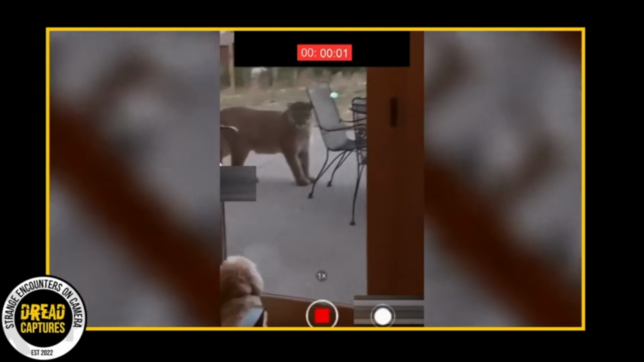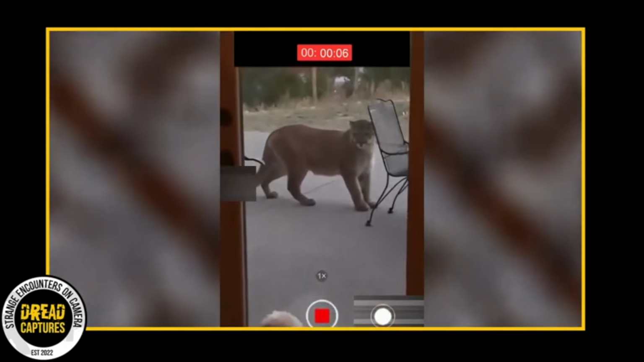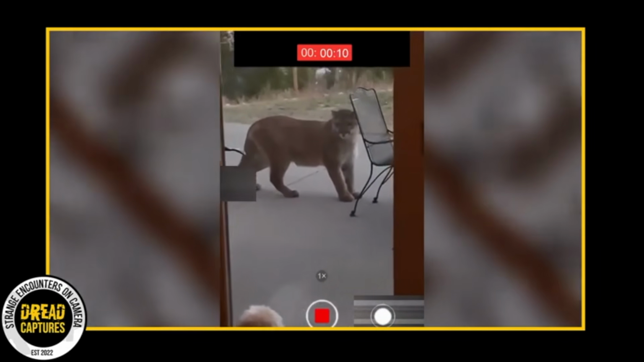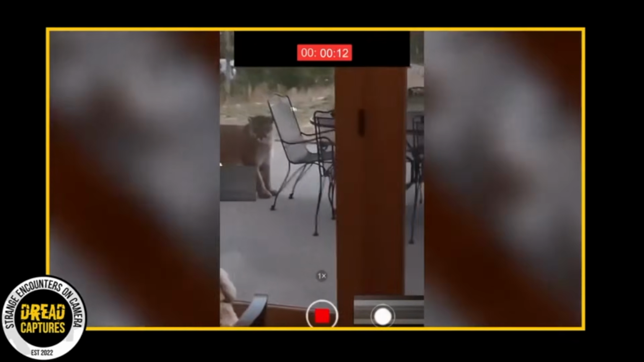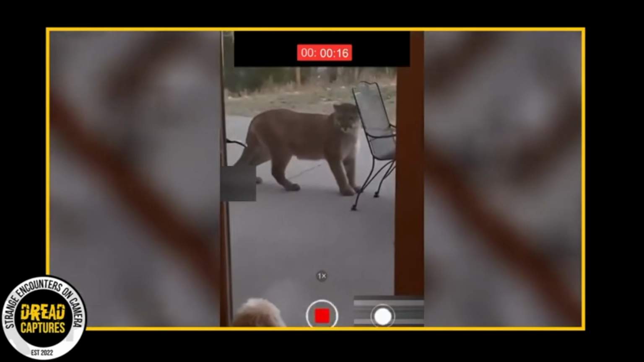Can you imagine if you were just walking through your living room and you notice your dog staring intently out of the glass? Curious, you take a peek and you see this massive mountain lion pawing at your window?